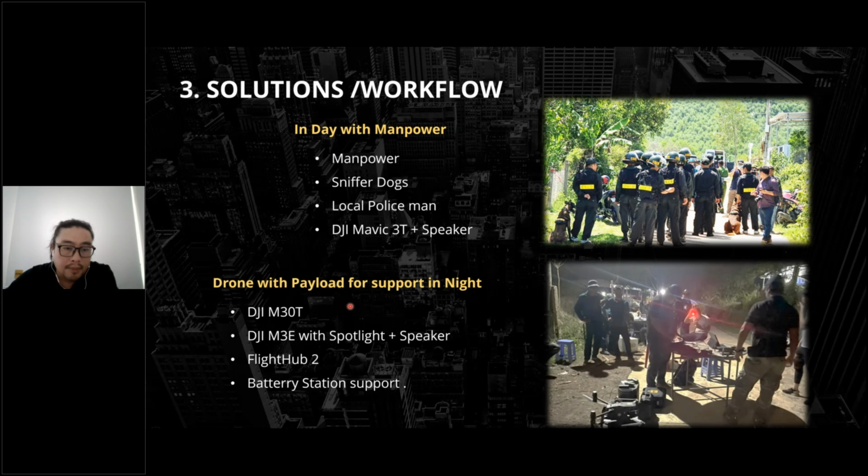At night, with the pilot in support, we use the M30T and M3E with spotlight and speaker, and a battery station for support because the nearby forest has no power.